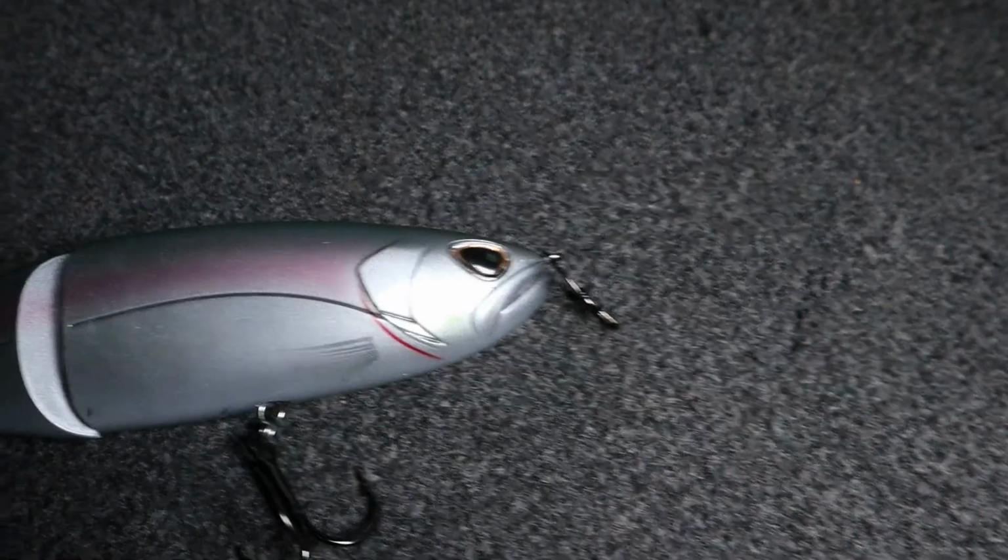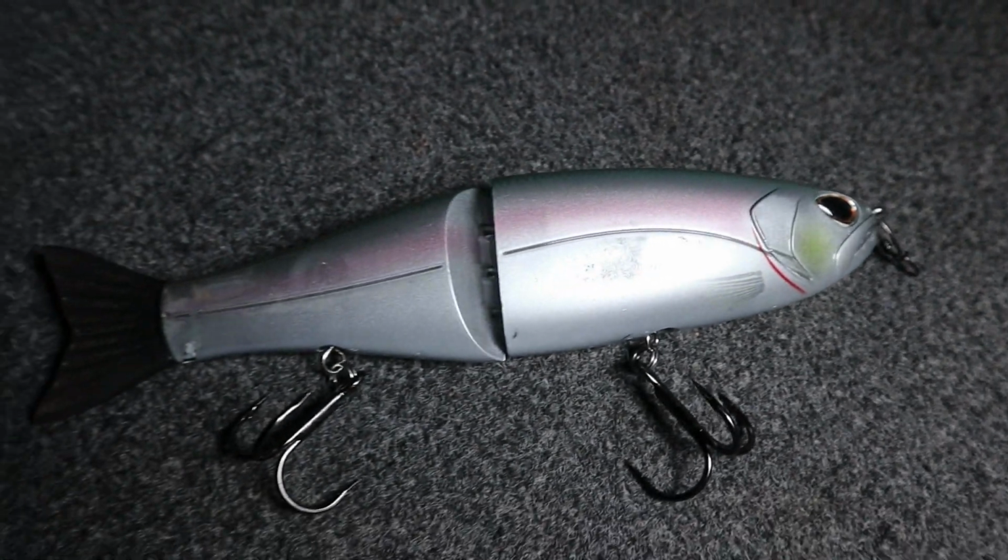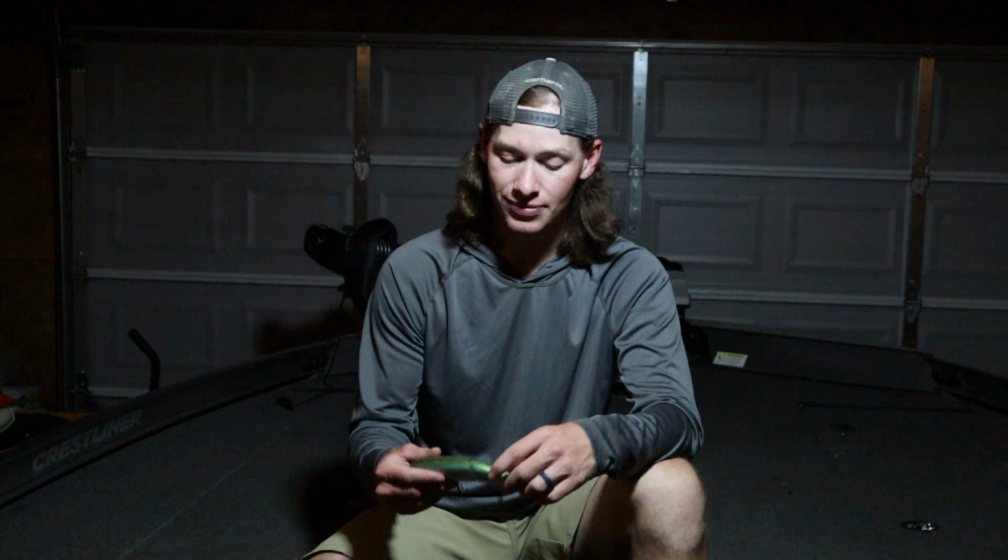So the third bait I want to talk about today is probably the one I have the least amount of experience with Garmin Livescope, but I have caught some of the biggest fish with it this summer. This is going to be a glide bait. This specific glide bait is going to be a Storm Arashi glide. It's a 7.5 inch bait, and this bait catches big fish.